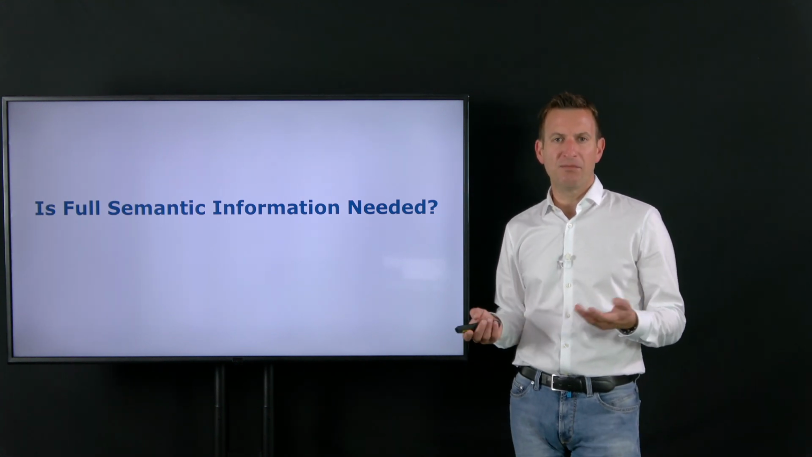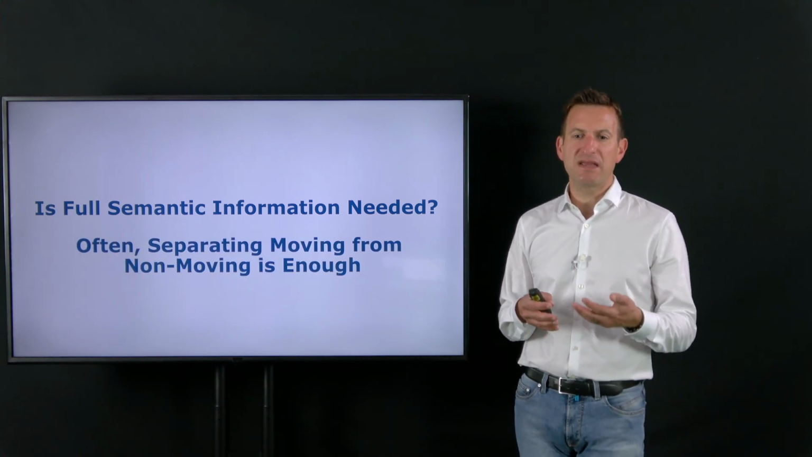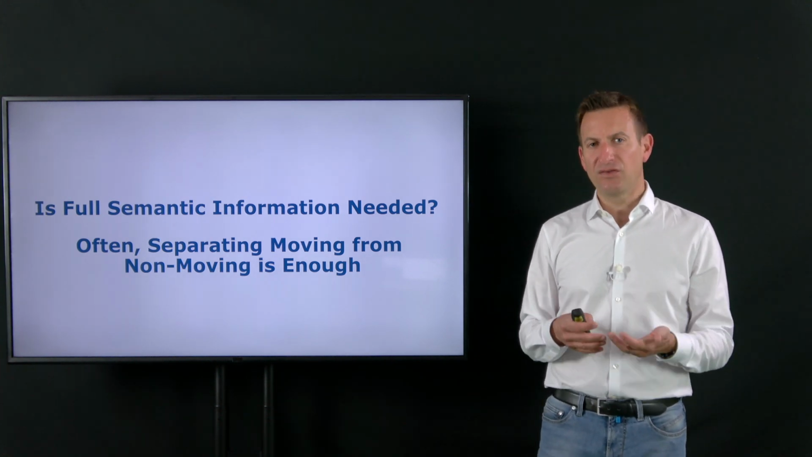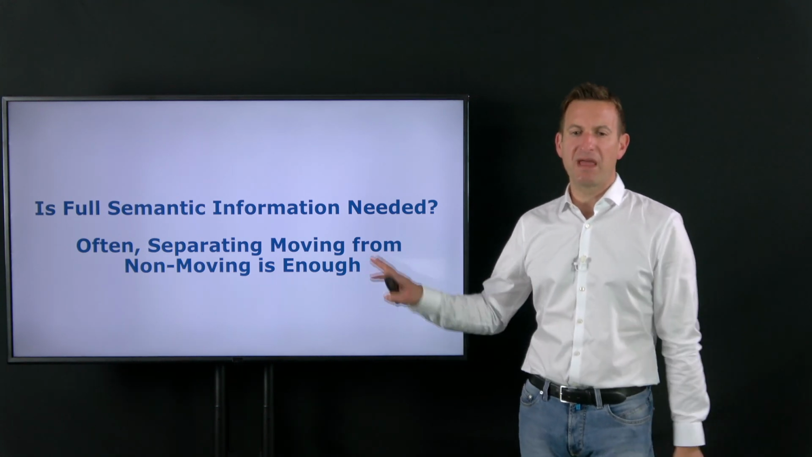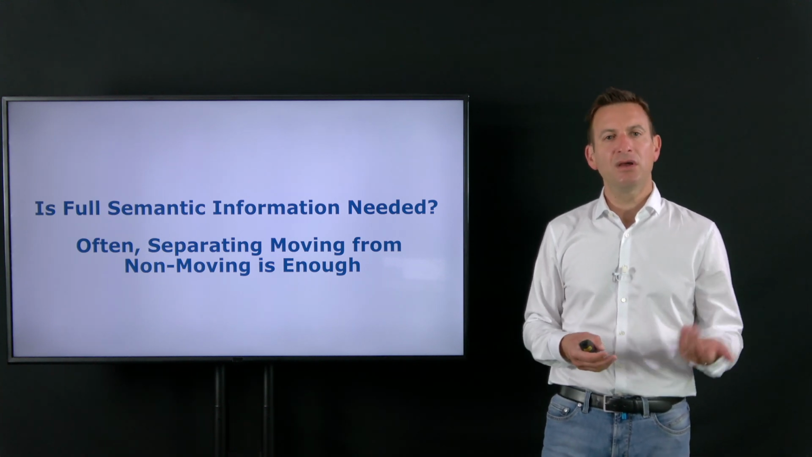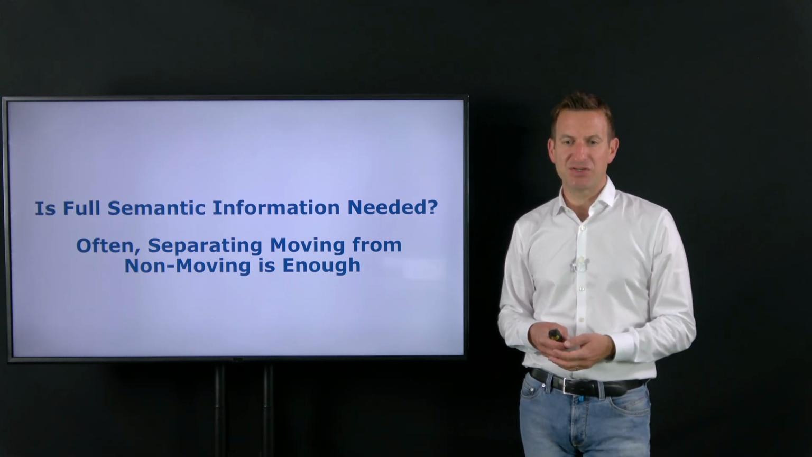So especially if you look into a mapping or environment modeling task, then it's often sufficient to separate moving from non-moving objects, because they are objects which typically disturb your mapping processes. So for some of the problems, clearly not for all, but for some of them, you are probably fine with not taking all semantic classes into account, which makes the amount of labeled data that you need smaller, and also getting that data is much easier.